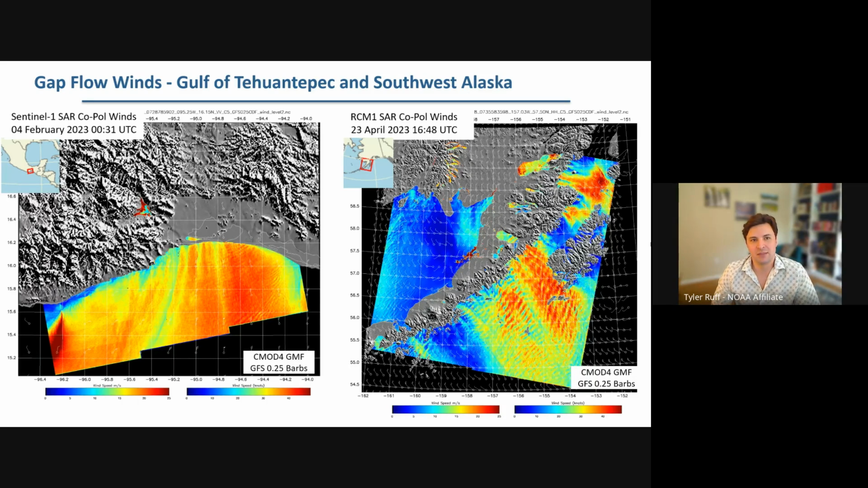Then we have some more examples of gap flow winds. To the left is the Gulf of Tehuantepec. This area is actually of interest to the Tropical Analysis and Forecast branch of the National Hurricane Center. To the right is an image over Southwest Alaska, which is of interest to folks up in Alaska, of course. In both these cases, we have gap flow winds with winds coming out of the north.